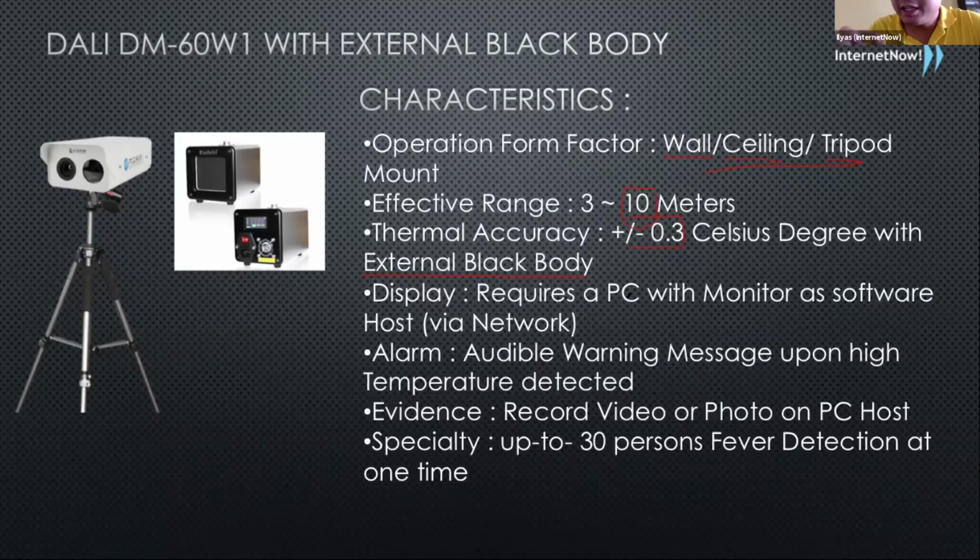It's coming directly from the sensor. As you recall just now, Dali's specialty is developing thermal sensors. They have the best-in-market sensor, so they don't need to use software manipulation to get this level of accuracy.